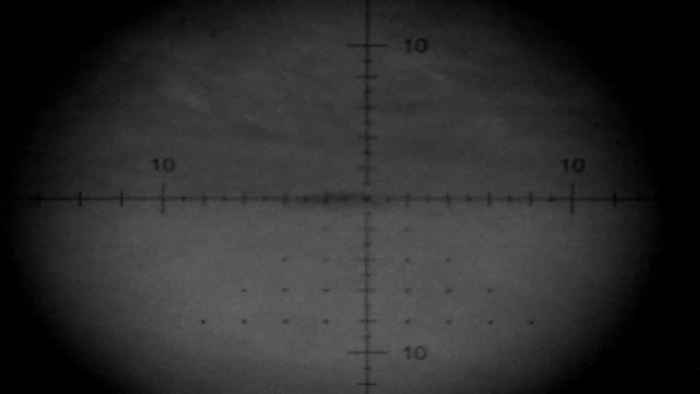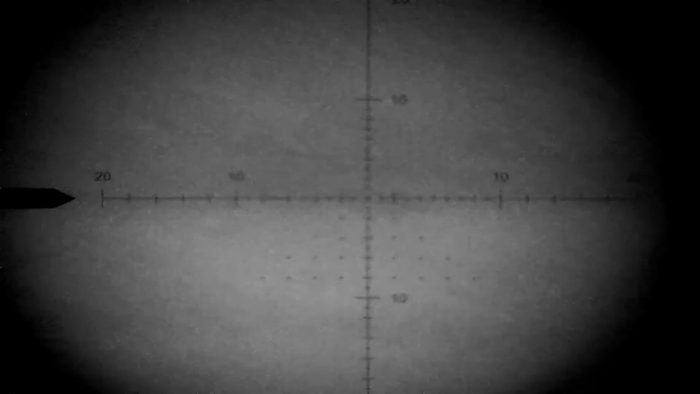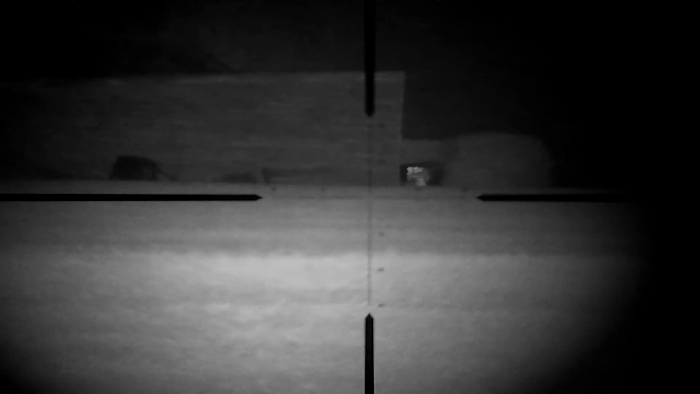And I zoom out in just a second at this point to take a quick look around, as I normally do, just before switching the Pard off, or certainly before I put it on standby. I have a quick sort of look around. And you can notice just round here a bit of eye shine, and there's a rabbit way off in the distance there.